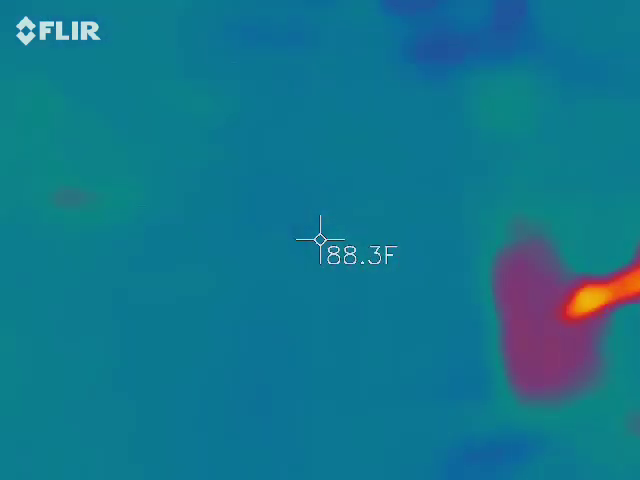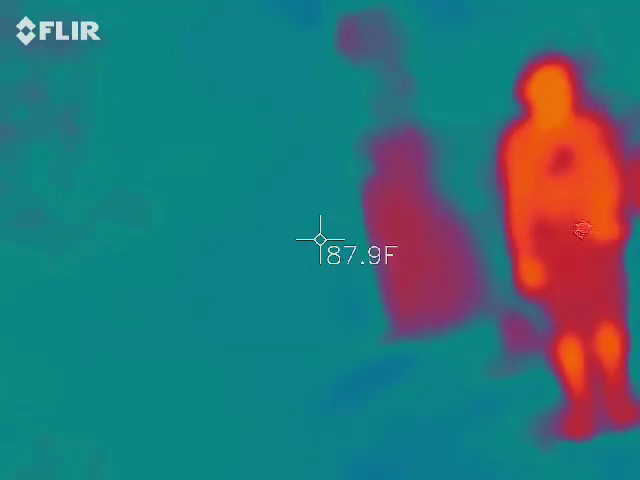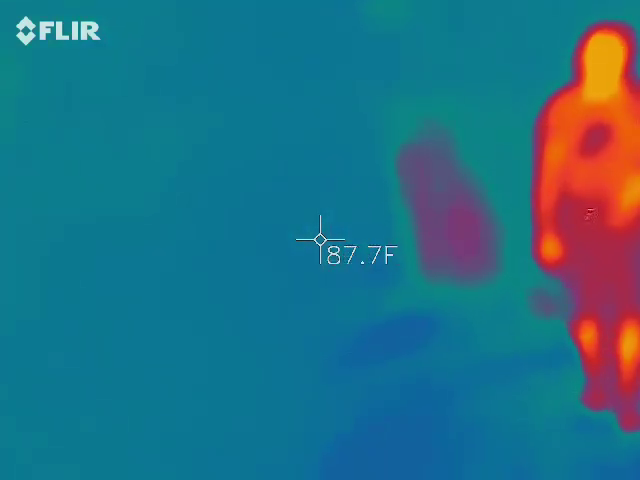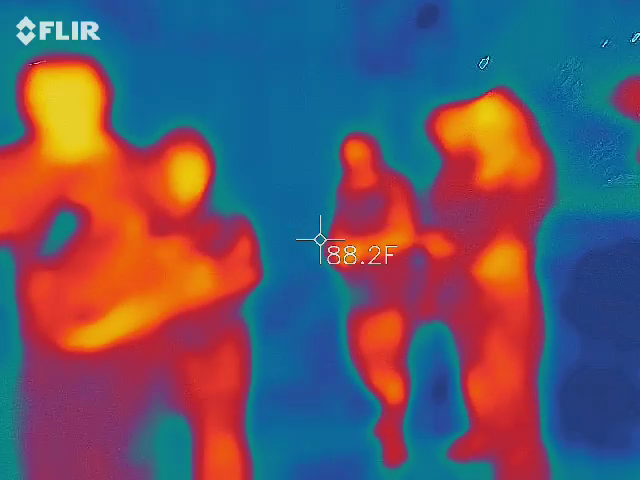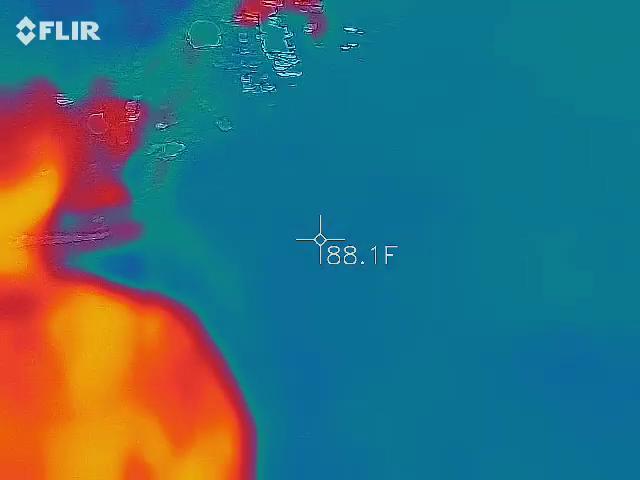Drop them in, let's go have a drink. That's how it would go. Those are the times. So we're actually going to walk down this way and head to one last location before we